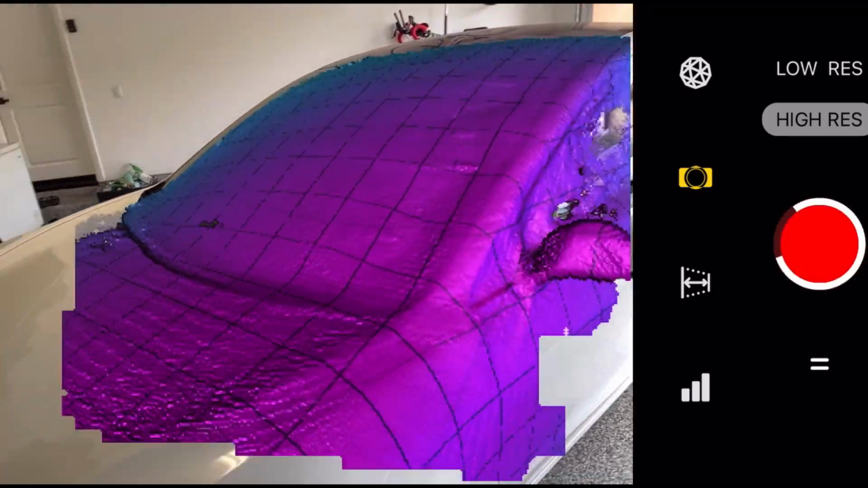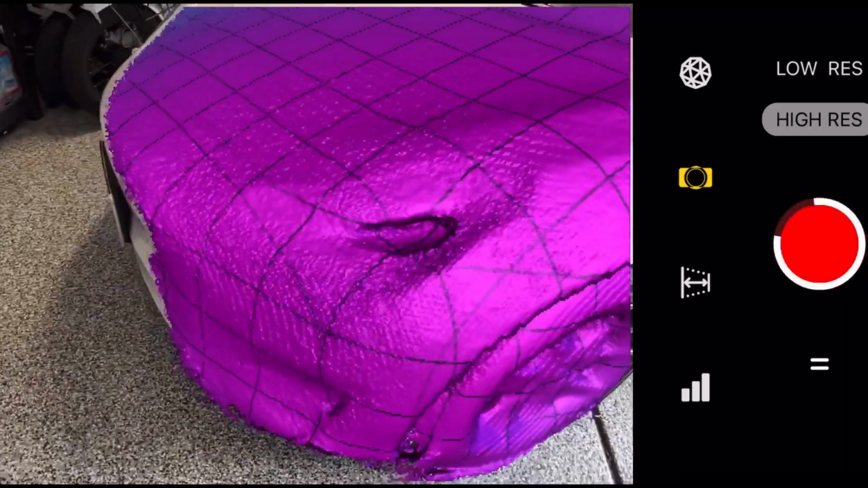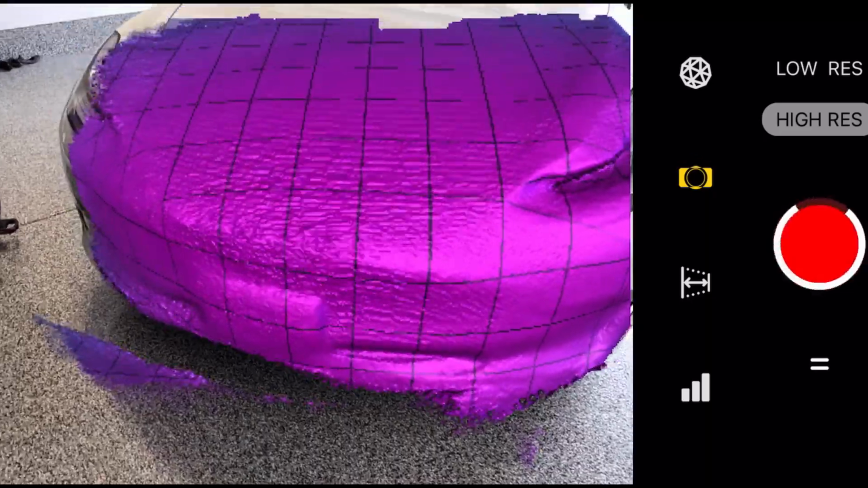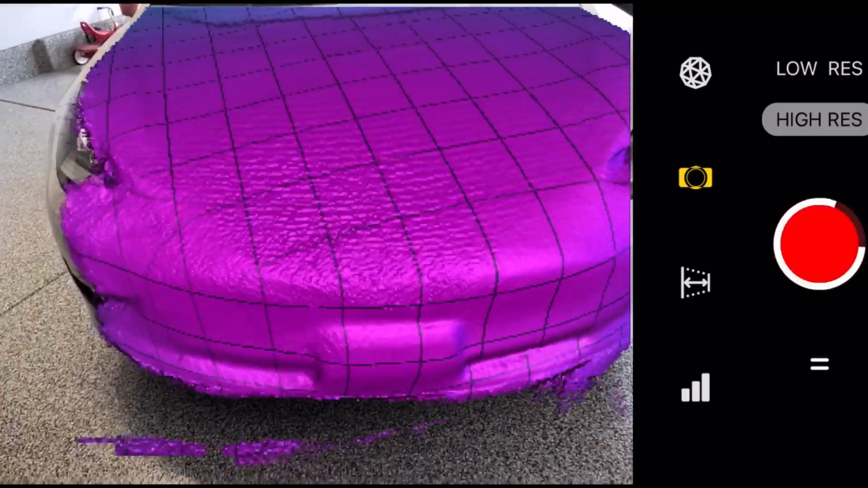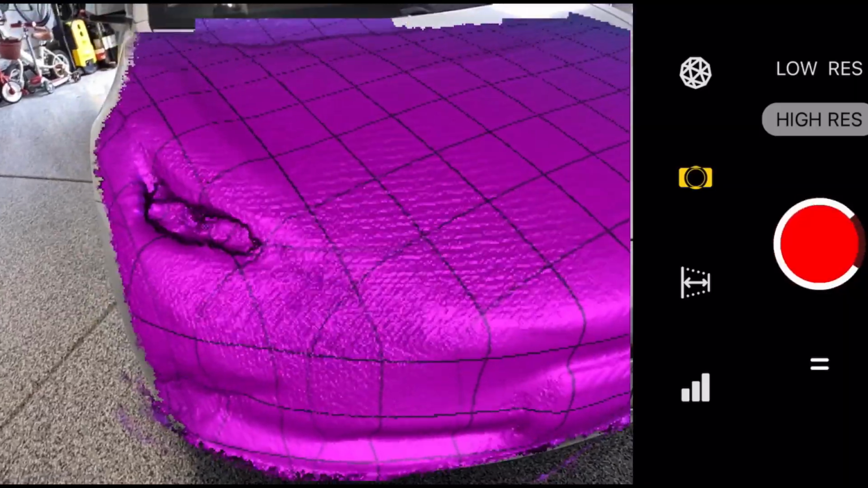And I noticed that in the garage, it does a lot better than out in full sunlight. For some reason, when we were trying to do this in full sunlight or partial sunlight, it didn't work as well on the Model X. And we'll show that video in another clip.